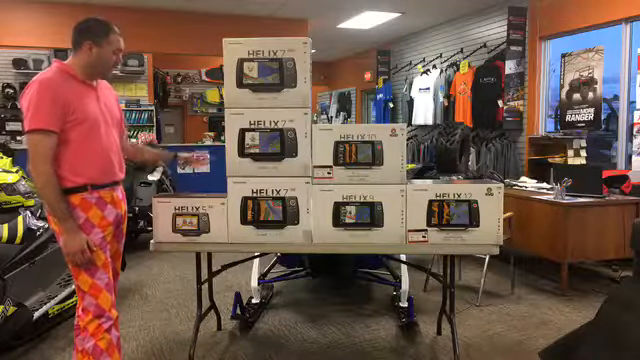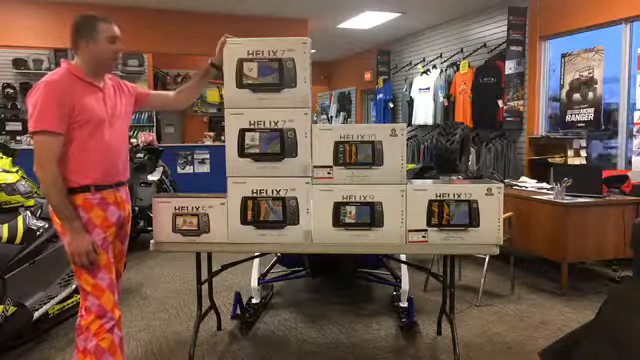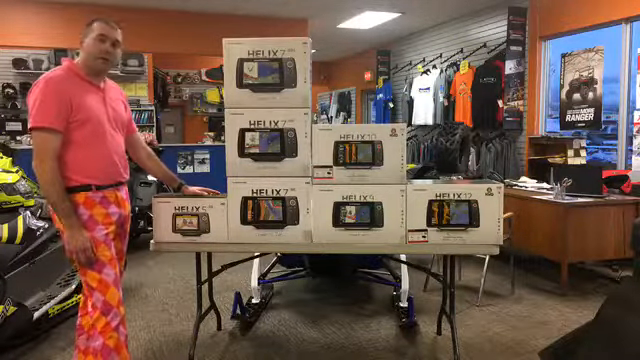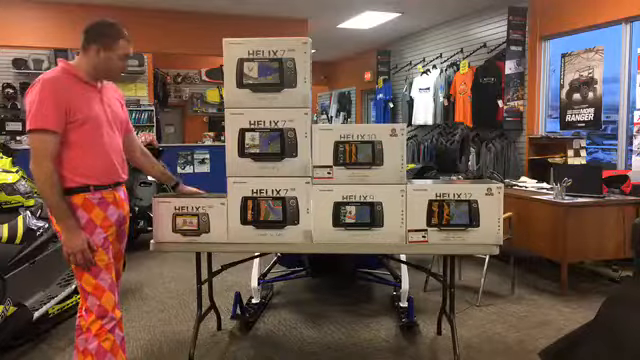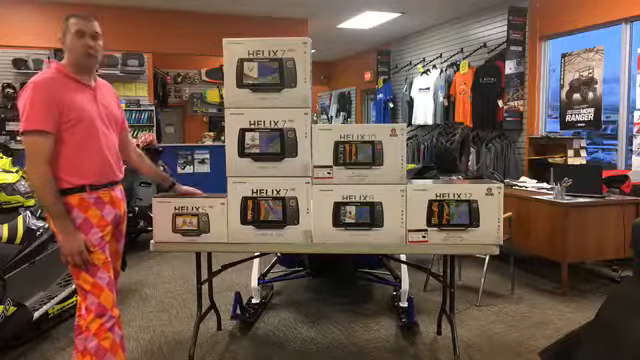Okay. If you want to step it up just a little bit, make it a little nicer, you can go to the Helix 7. Now the 7 pretty much does everything that the 5 does, it's just in a 7-inch screen. So nice option, not that much more money, but gets you a much bigger screen.